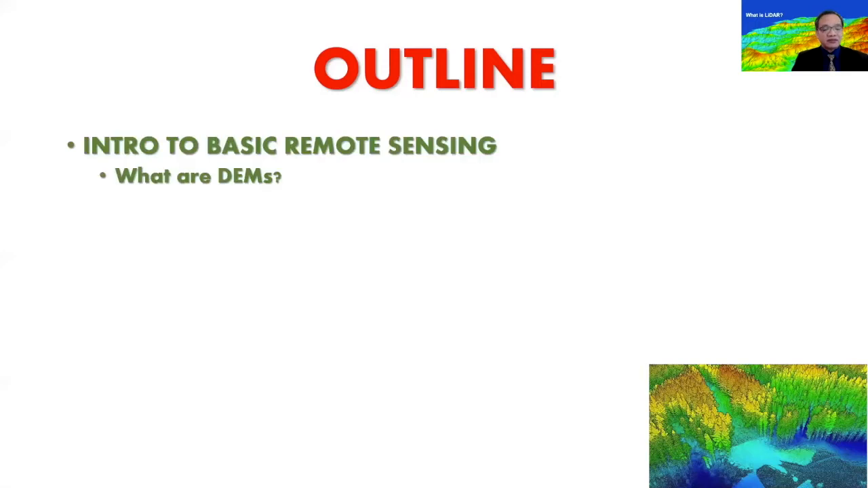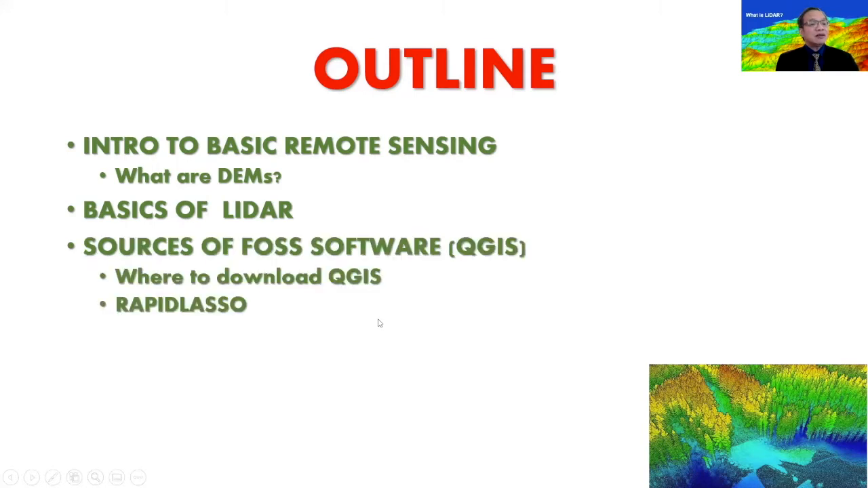So the outline of today's seminar workshop would focus on these major points. Intro to basic remote sensing. We need to know what remote sensing is before we go into a deep dive into what LIDAR is and what DEMs, or digital elevation models, are. We'll also go into the basics of LIDAR, because that's the main meat of today's session on LIDAR remote sensing.